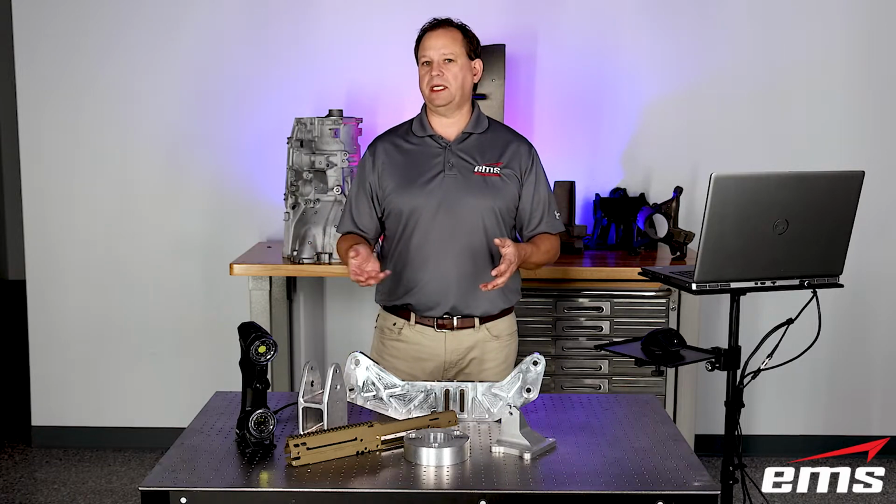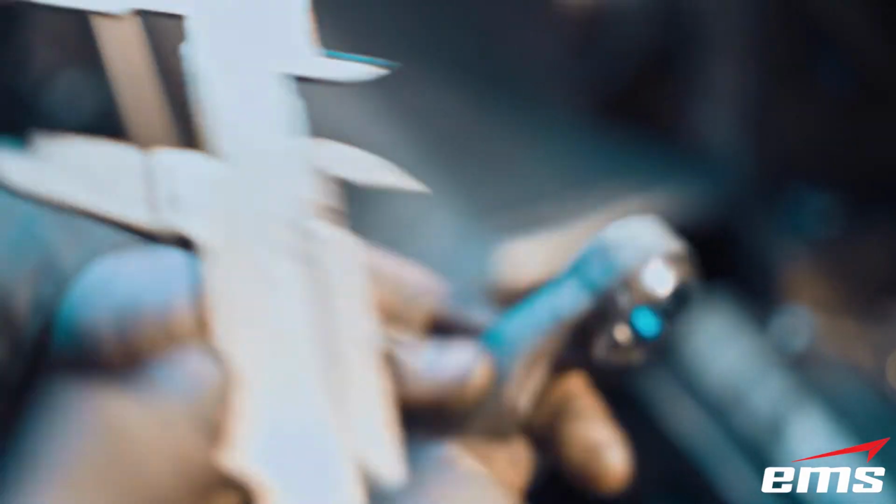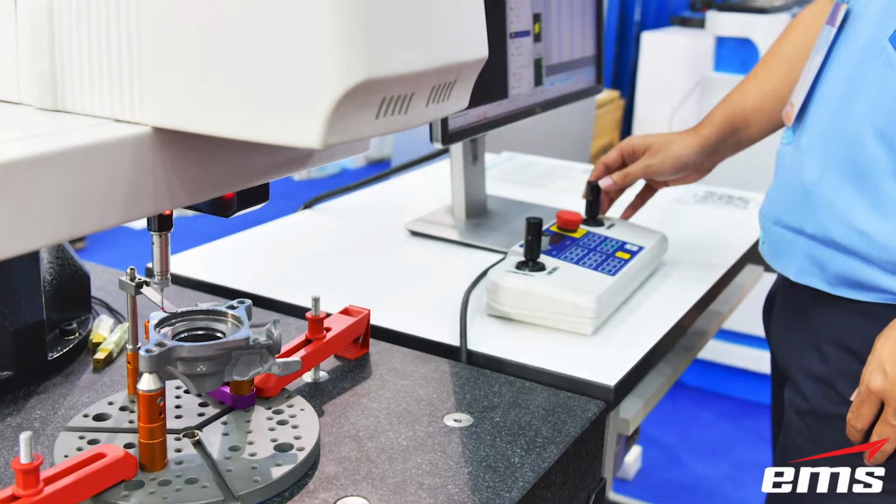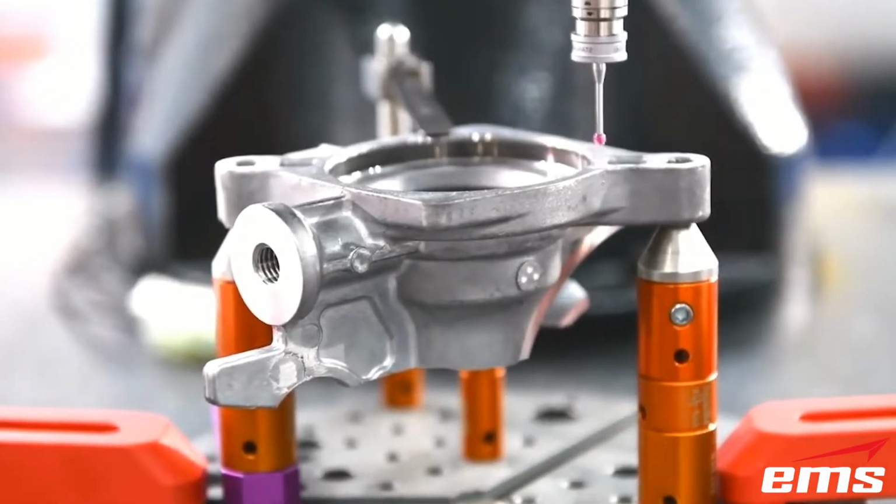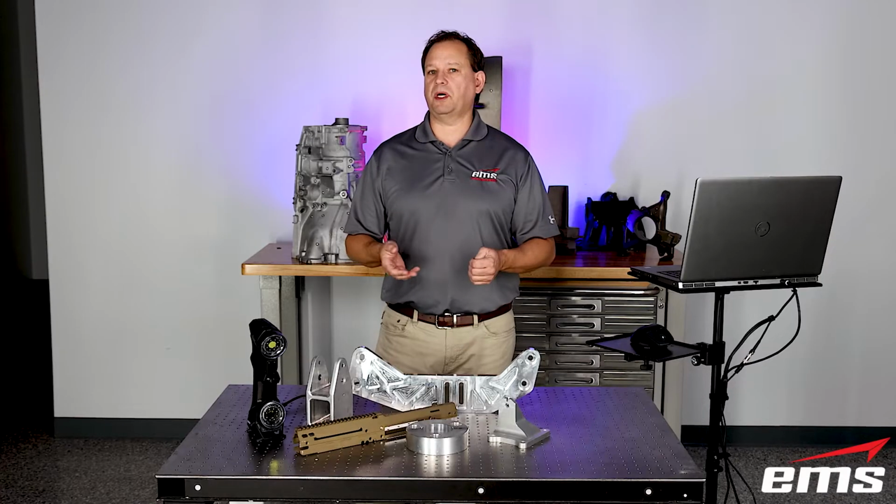Because again, traditionally, hand tools, taking hand measurements will work. Writing a program, putting this on a CMM, dropping it in a fixture, and hitting the inspect button and letting it do it would work. So, is there any benefit to using a 3D scanner? Well, that's what we're going to look at today.